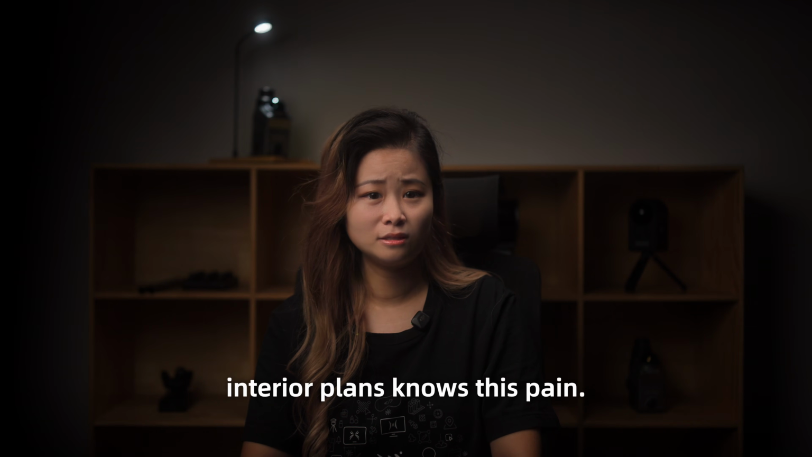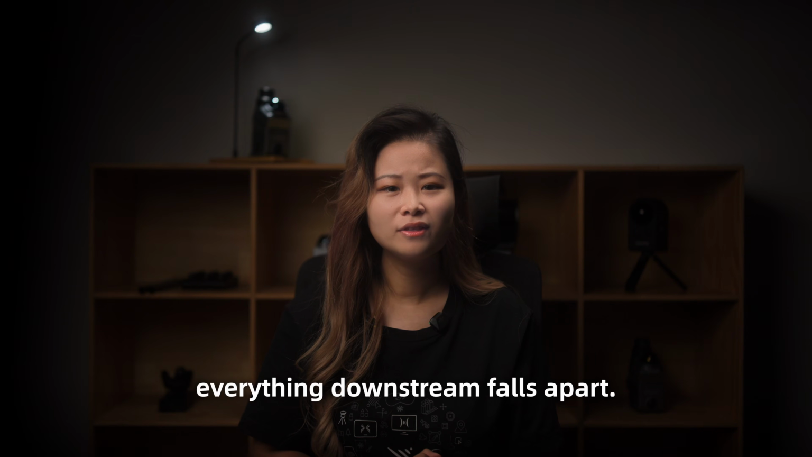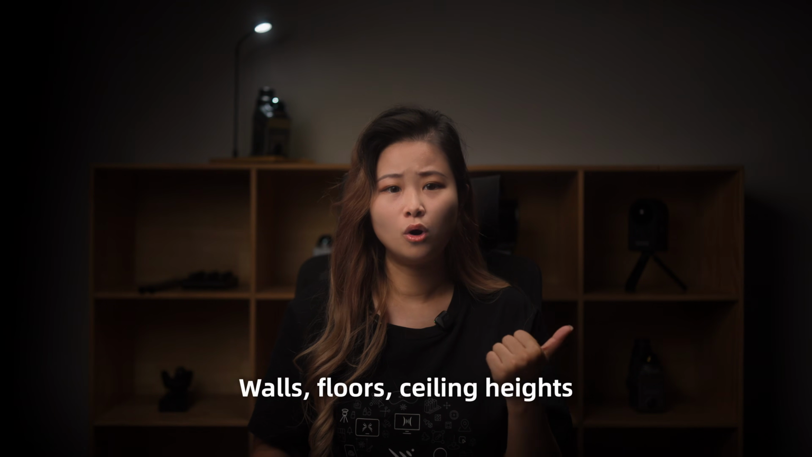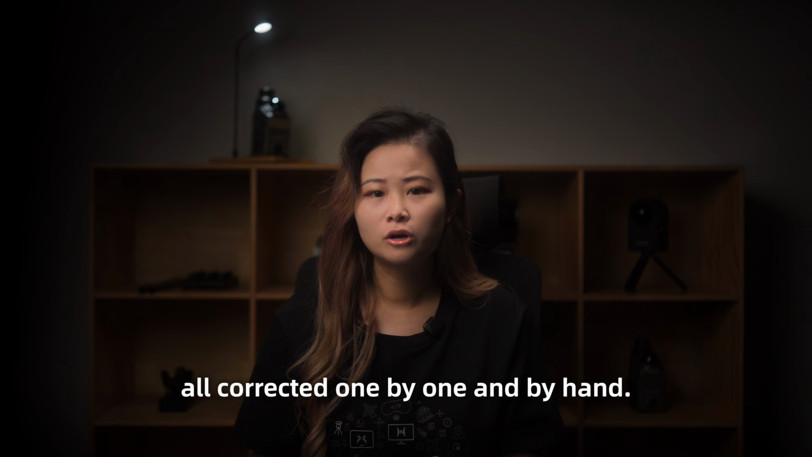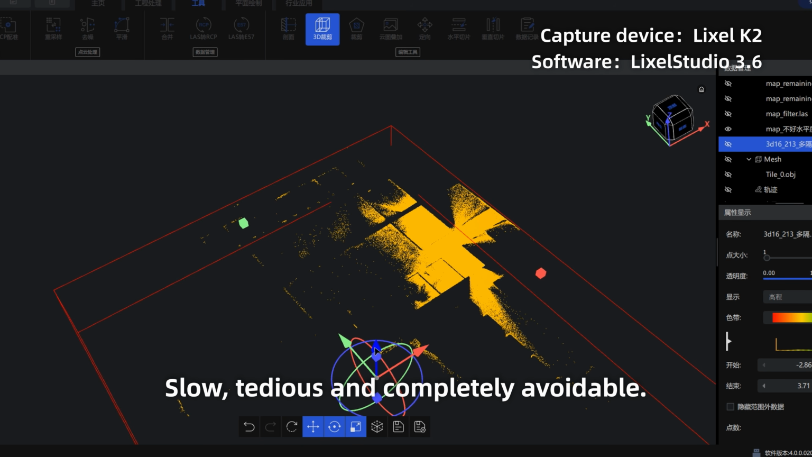Next, leveling. Anyone who's drafted interior plans knows this pain. If your base plan is even slightly off, everything downstream falls apart. Walls, floors, ceiling heights, all corrected one by one and by hand. Slow, tedious, and completely avoidable.